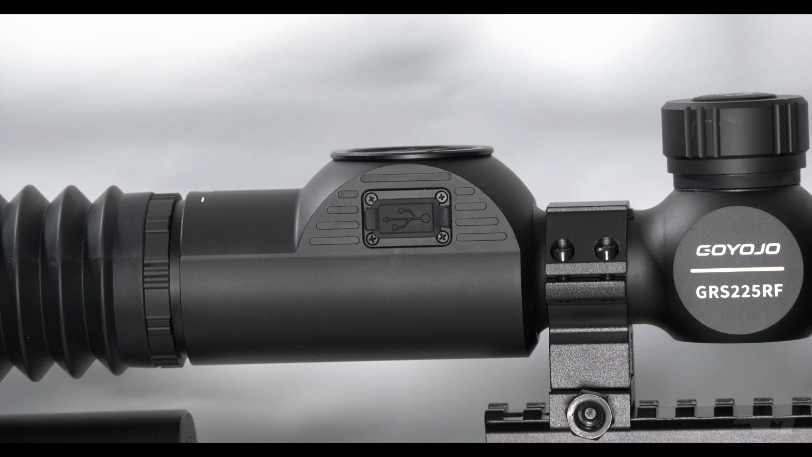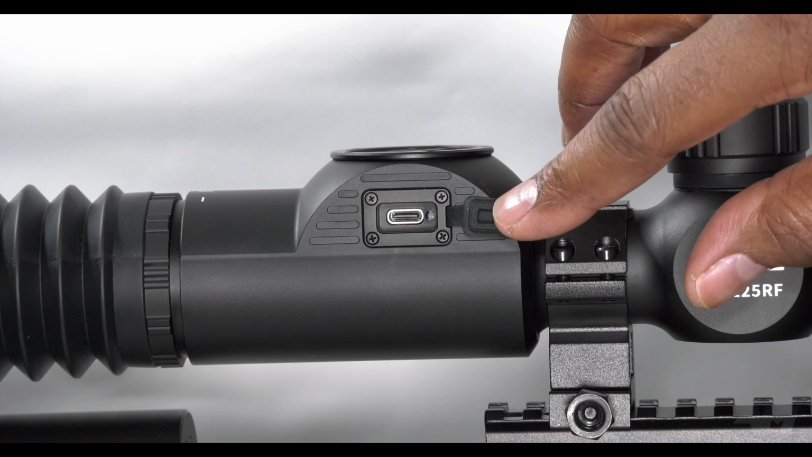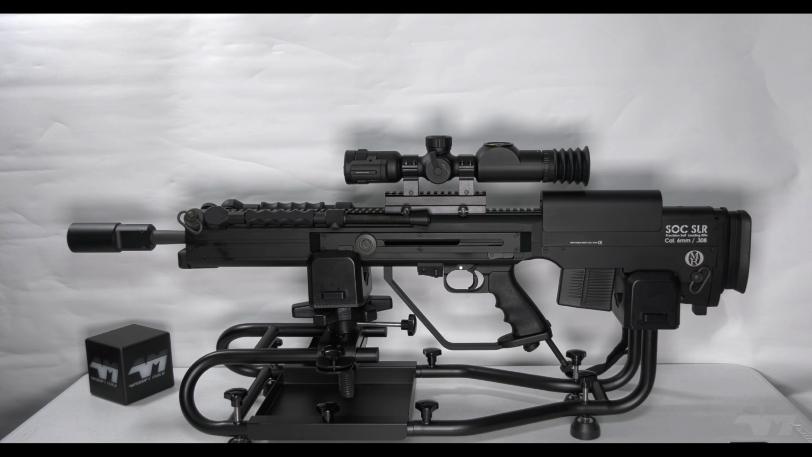And then moving along, we have this little rubber cover behind. There is your USB-C socket. That's for your charging and computer connectivity. Now, talking about connectivity, this scope has its own dedicated app, but it's important to note, you don't need to download or use the app. It's just if you want that bit more functionality, you can use an app, because you can also stream from this scope to the screen on your phone via the app.